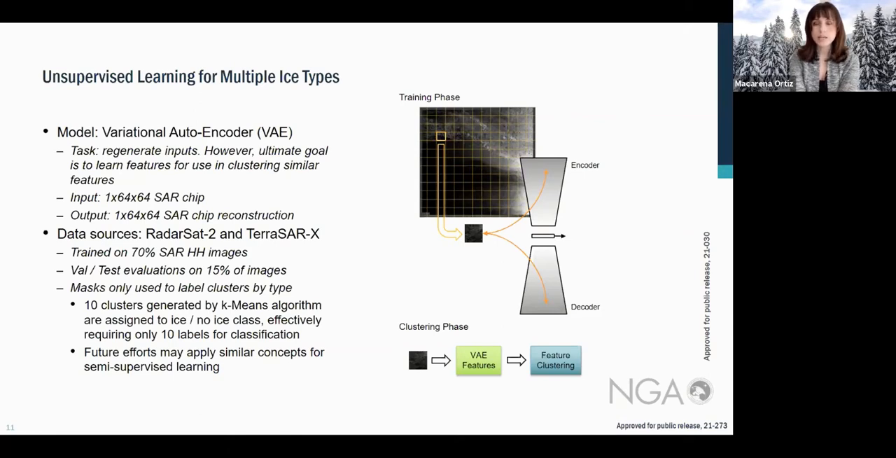Our input data is the image chip. And in this case, it's a 64 by 64 SAR image chip. This chip is converted into an encoding vector where each dimension represents something learned about that chip. The encoder network outputs a single value for each encoding dimension, so it makes it coarse or compressed. The decoder then takes these values and attempts to recreate the original input.